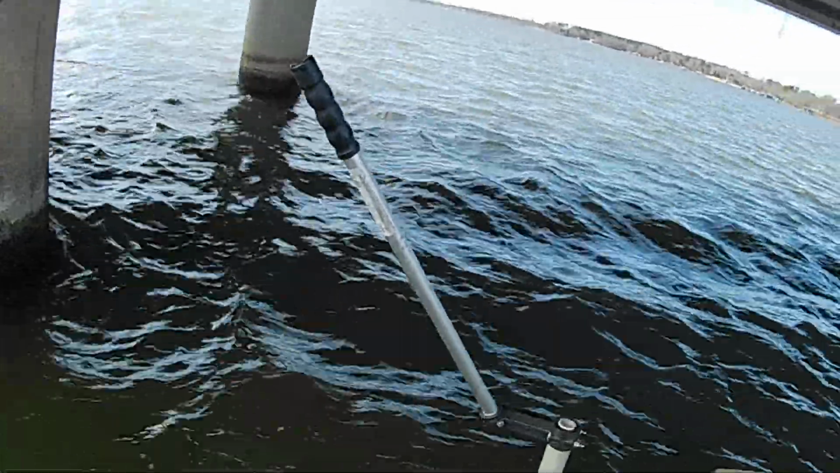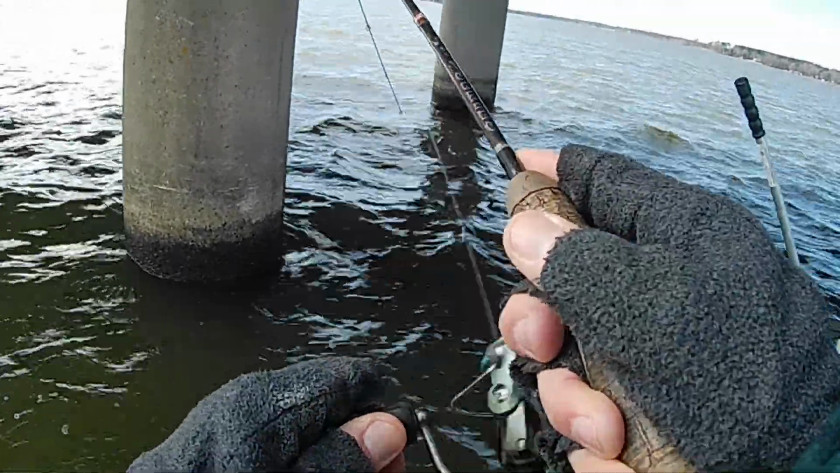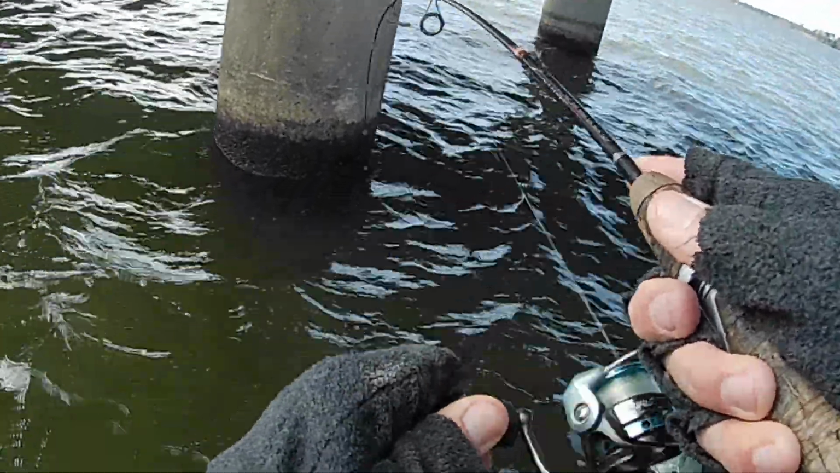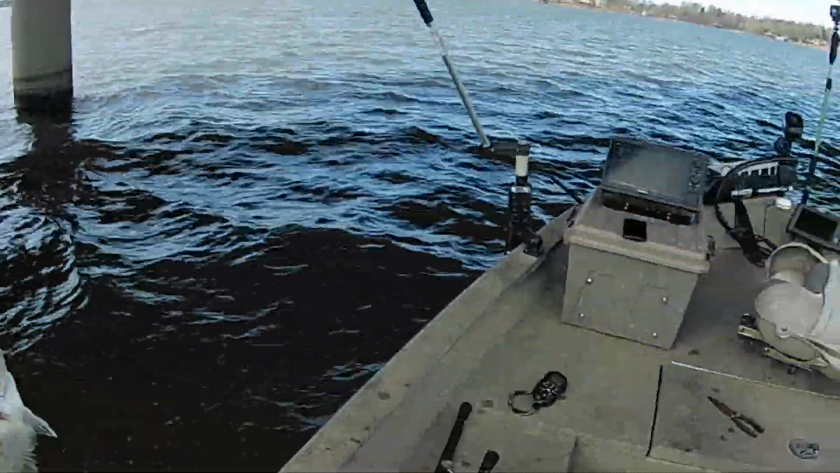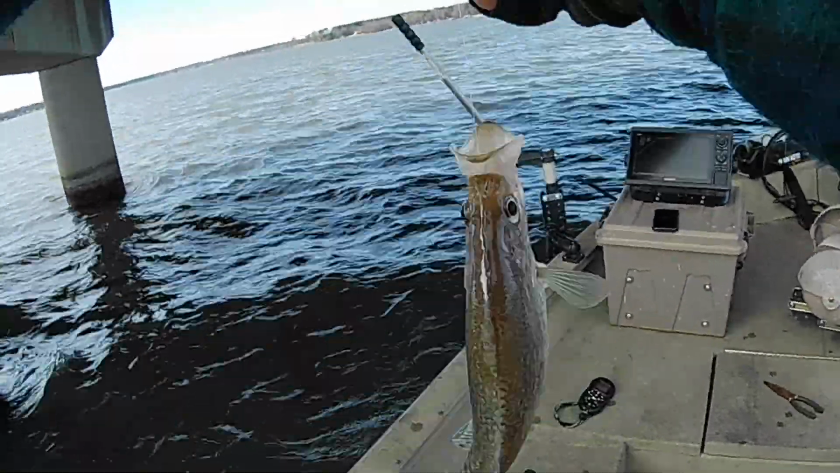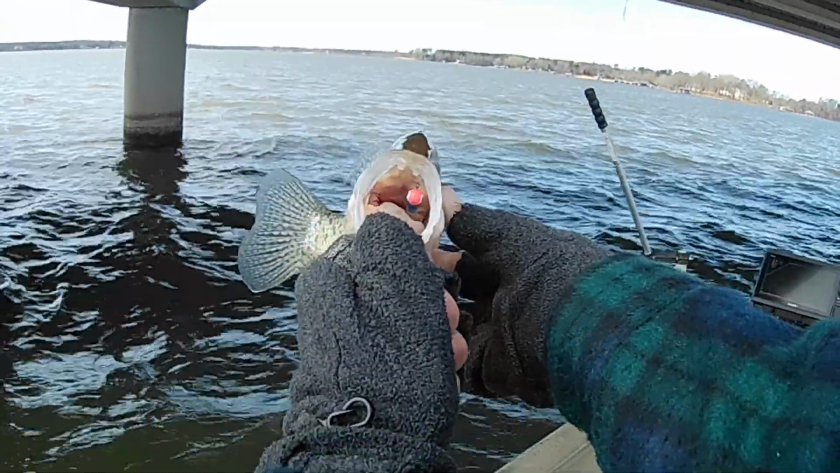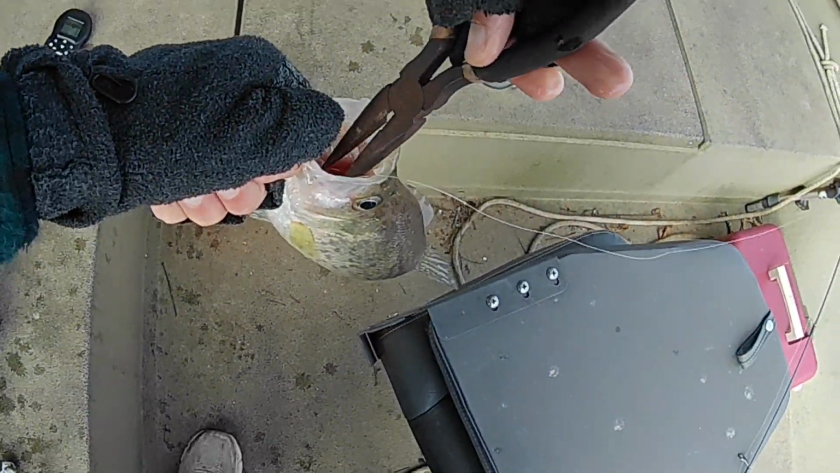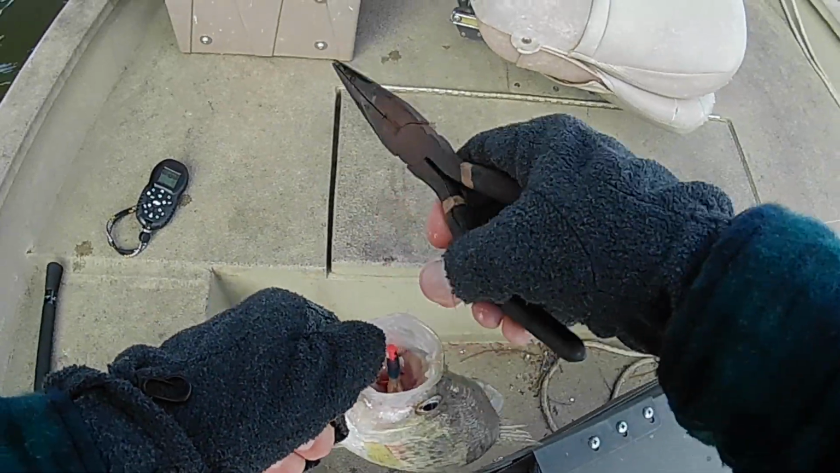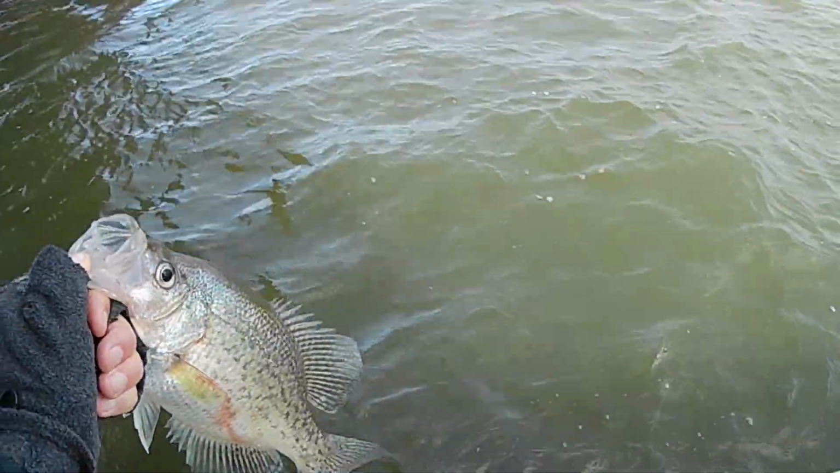There's one, I got that one to come out of there, and he's a better one there, I think. Yeah, come here, you. Yeah, he's not bad, little white one. Yeah, there we go. I'm sorry, black one, little black crappie. He ate it down in there too, man. Alright, we put it back.